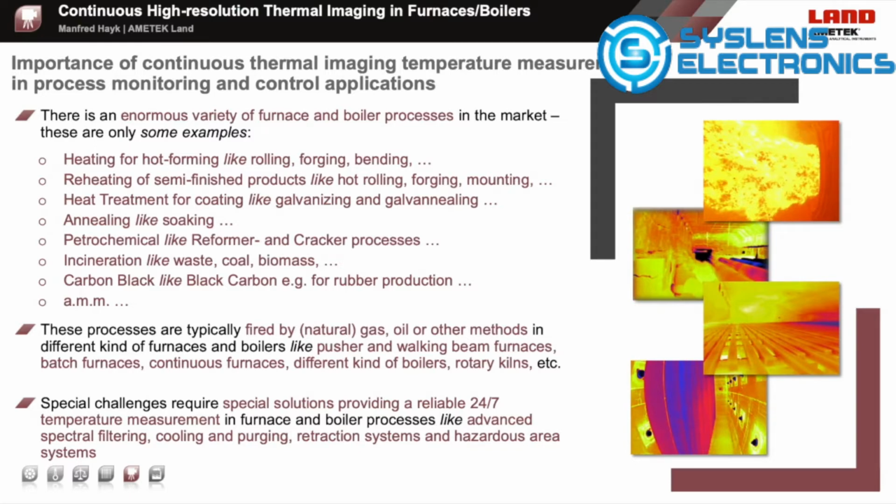Special challenges require special measurement solutions to provide a full 24/7 view into the furnace processes and a continuous temperature measurement and controlling. Later, I will talk about special spectral responses of the furnace camera systems, challenges and solutions, and options like different auto retraction systems.